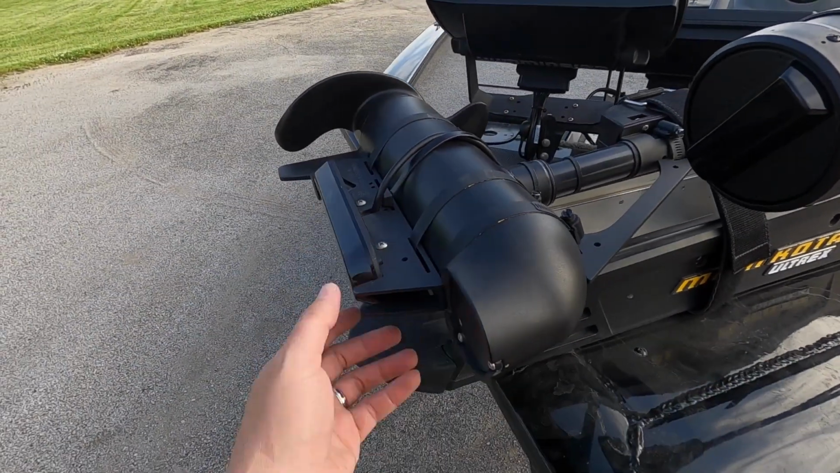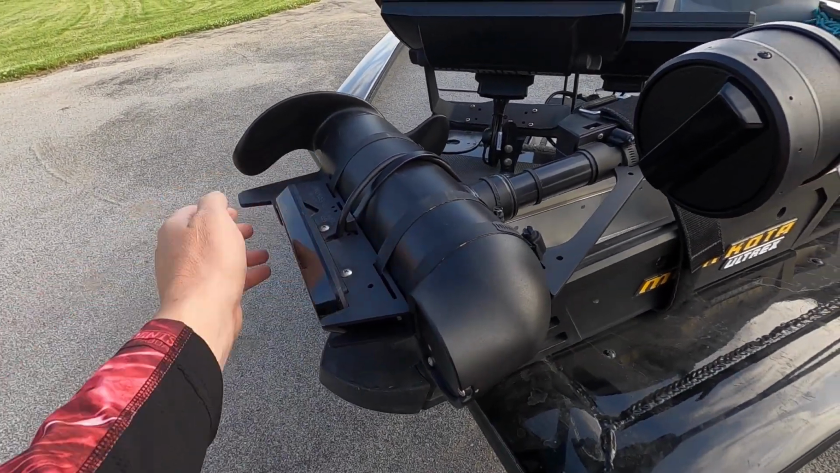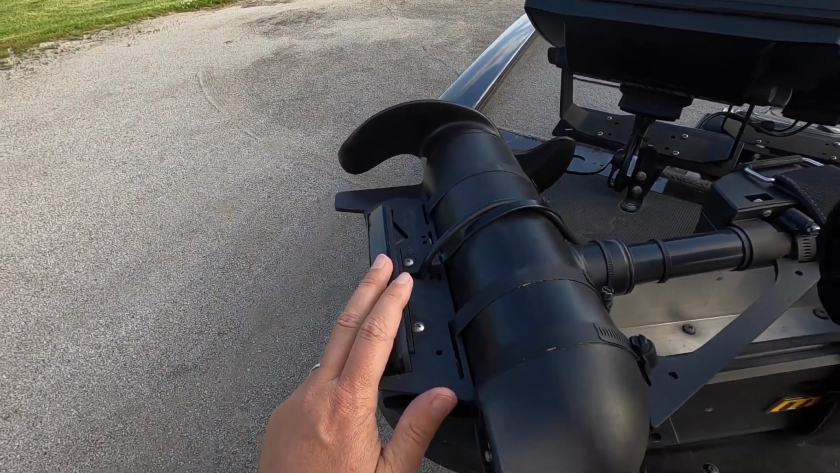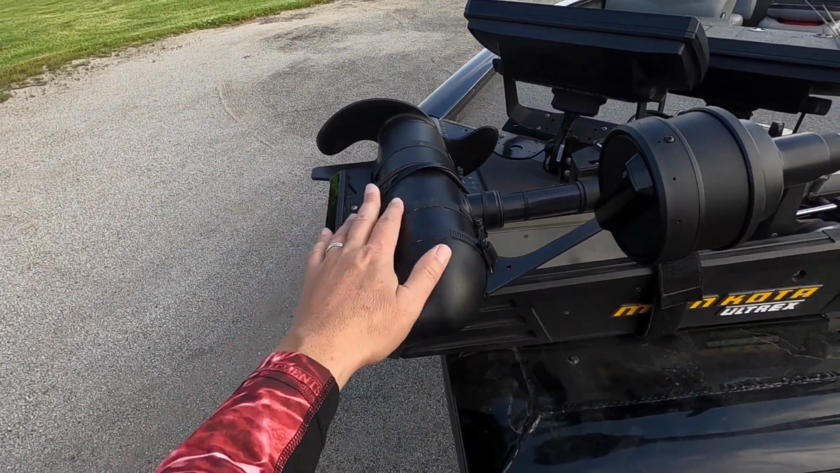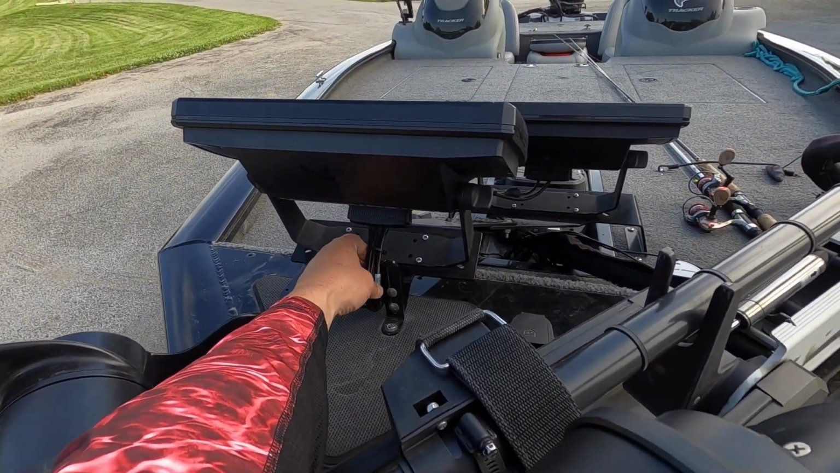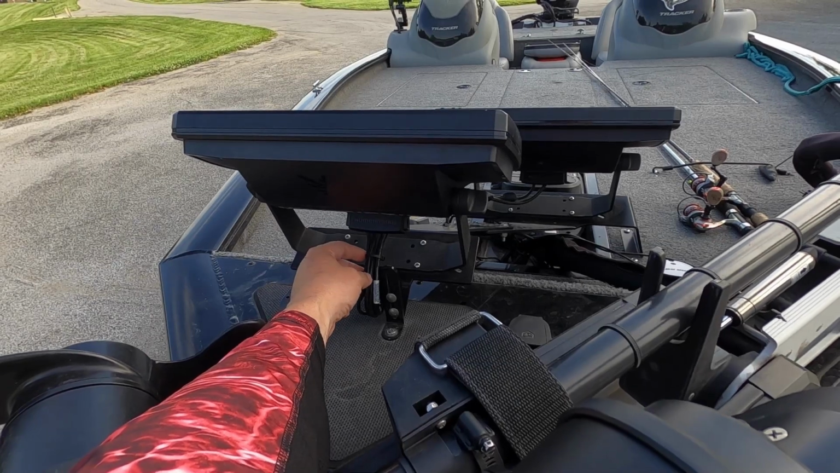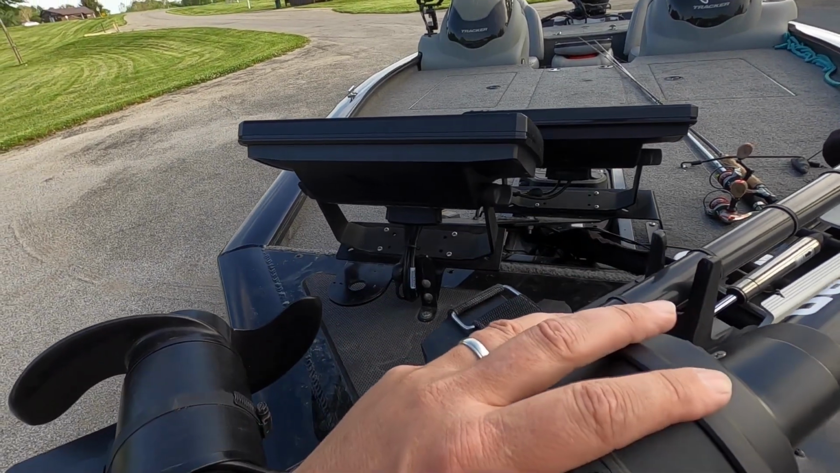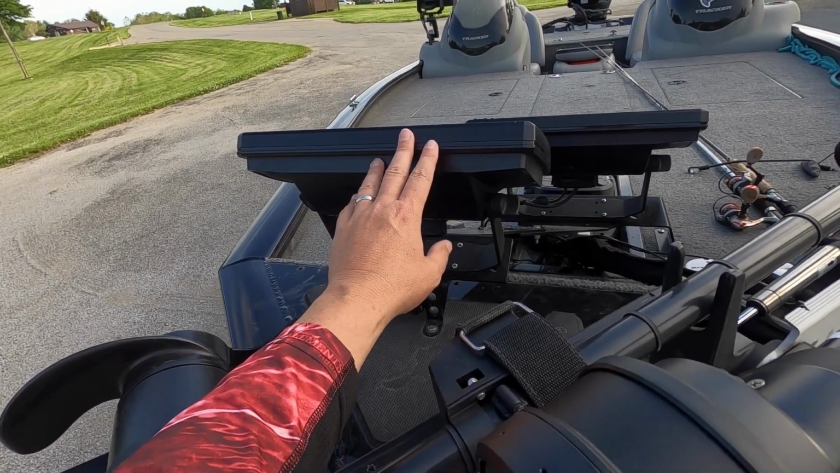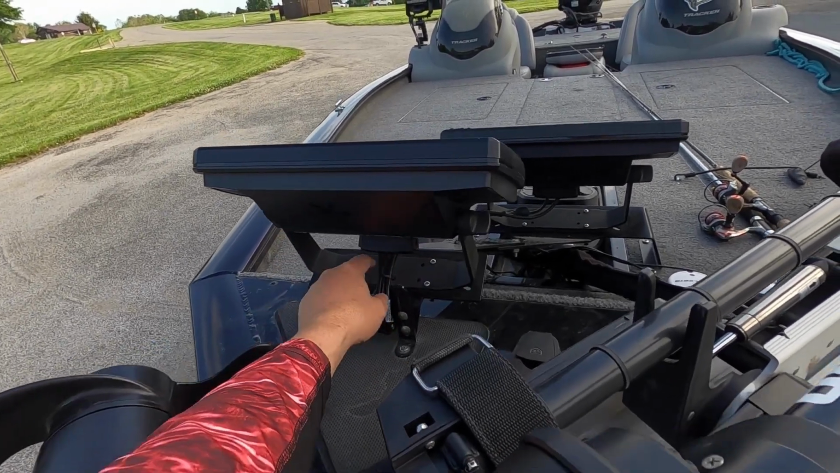Now, my unit has Mega Down Imaging Plus, and I did not want to lose my Mega Down Imaging here on the trolling motor, so I had to buy a Y cable, a splitter cable, and it's specifically for the Mega 360, and I believe there's 2 cables, one for the Helix, one for the Solix. You guys can get online and check that.